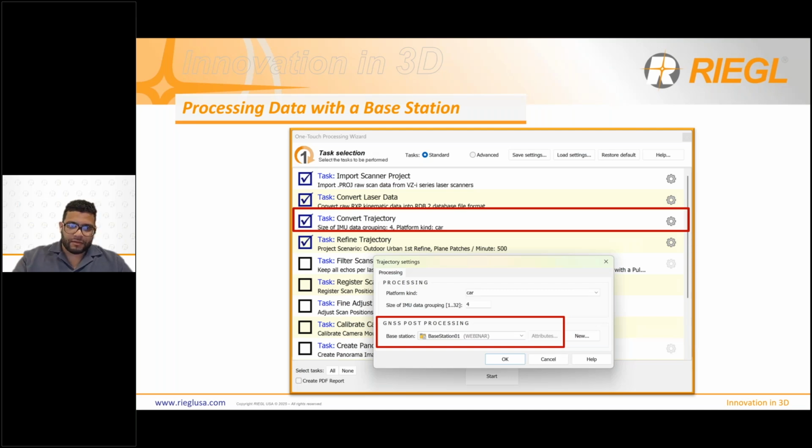The only new thing you're going to do, first, you're going to update the software, make sure you're on the newest version. Then, as part of your OneTouch Processing Wizard workflow, under the Convert Trajectory task, there's going to be an option called GNSS Post-Processing. In that option, you can now import the observation file from the base station, and RiSCAN Pro will convert and refine the trajectory using that. There is no need for external software. You don't need to download anything else. It's all within RiSCAN Pro, which makes it very, very easy to use.